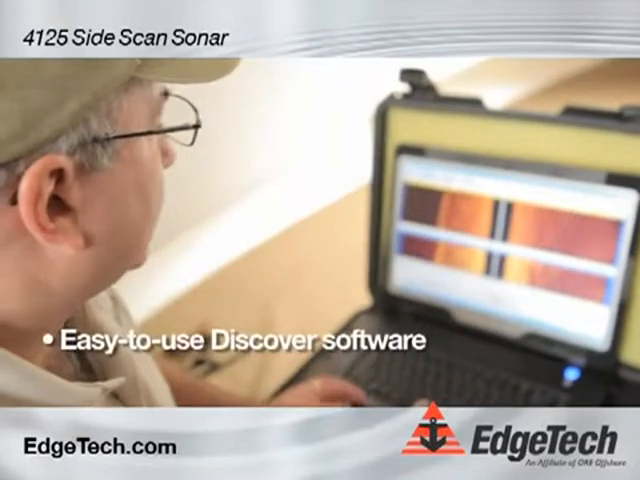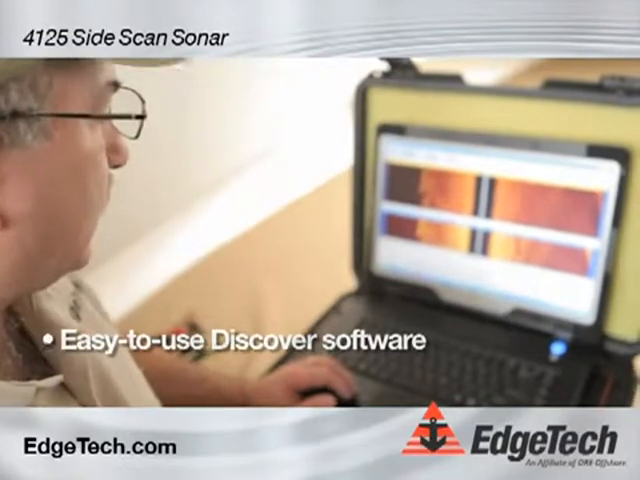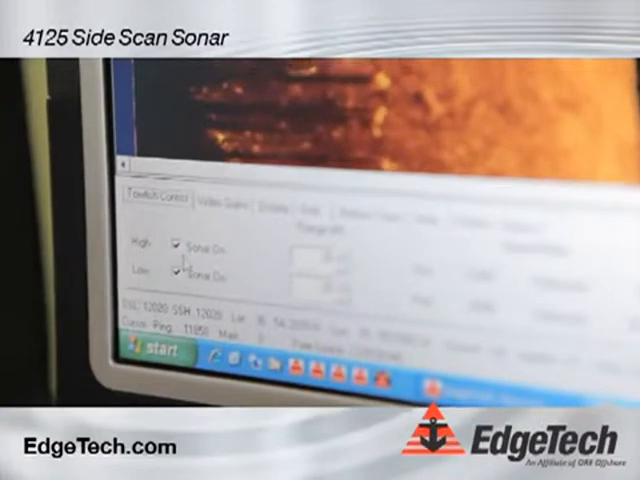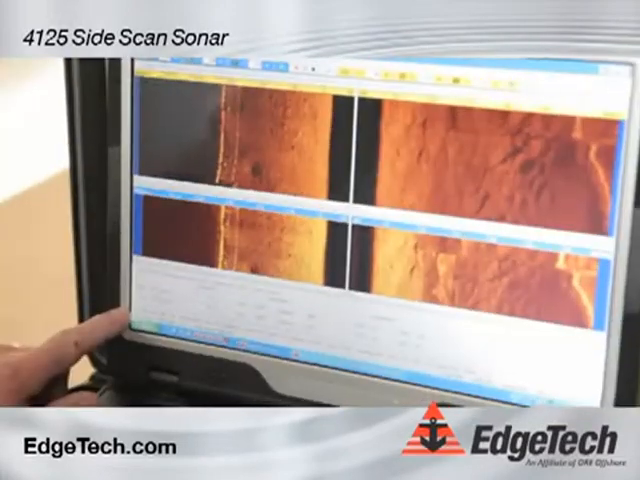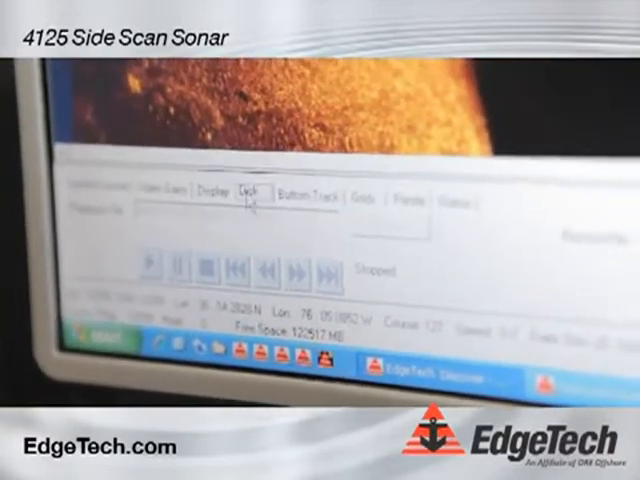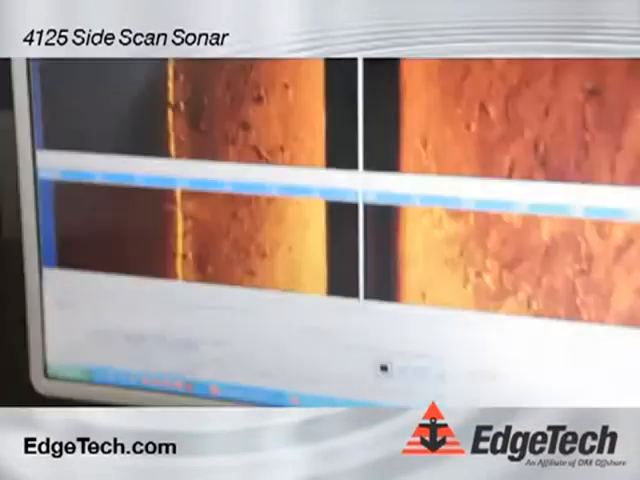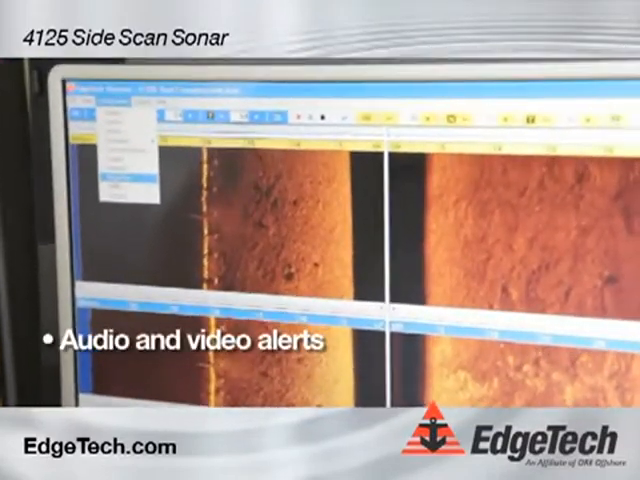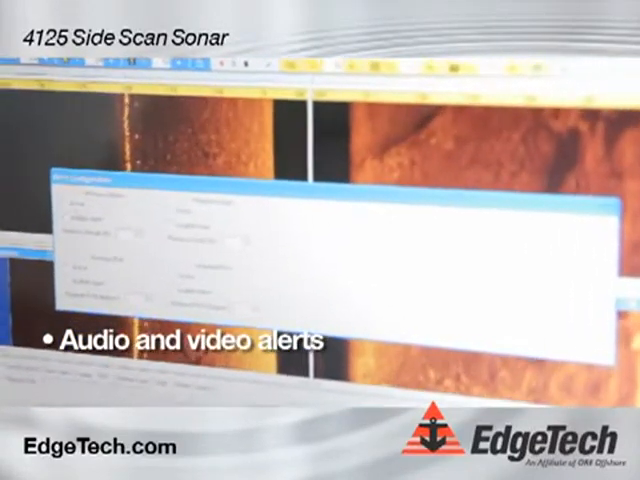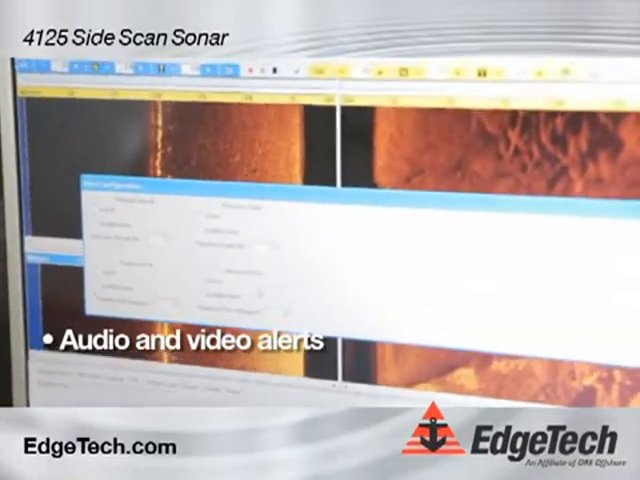I'm going to explain a little bit about the Discover software. We designed it to be very easy to use, yet have all the features that somebody would require. To turn it on, you simply go to Towfish Control tab and check the sonar on for the high frequency and the low frequency. You can use either one or both at the same time. Recording the data is as simple as going to the disk tab and checking the record box. The files are automatically recorded at this point. We also have alerts that can be set to alert the operator if he is too close to the bottom. We have a minimum altitude alert. We also have a maximum roll, maximum depth, and maximum pitch alerts.